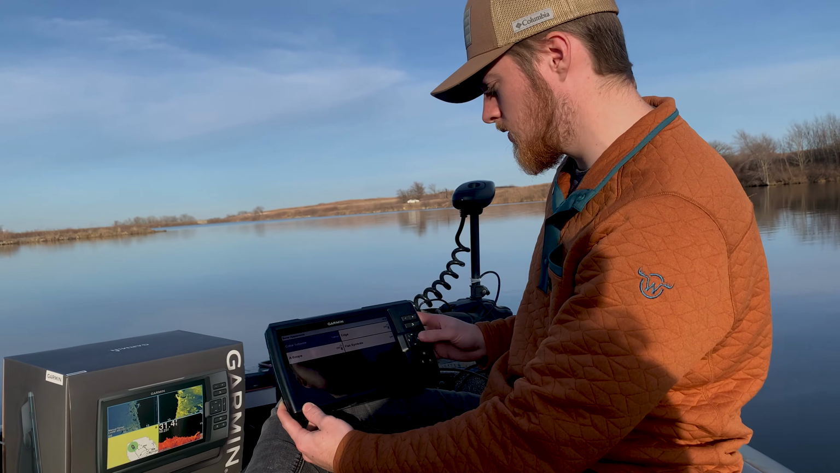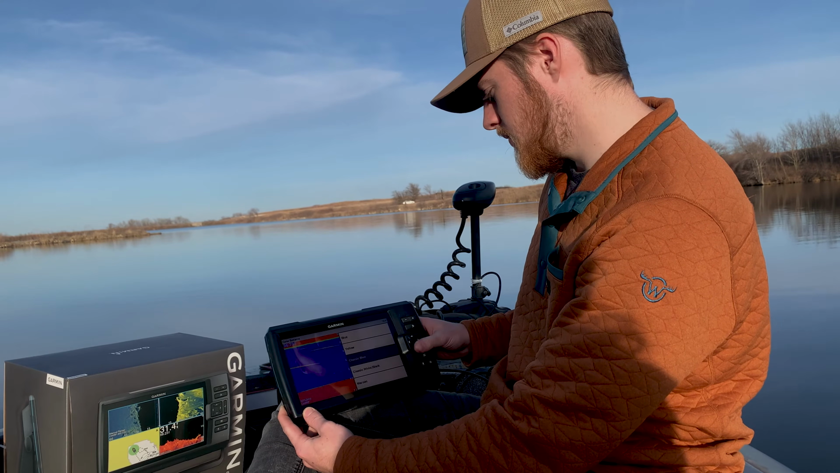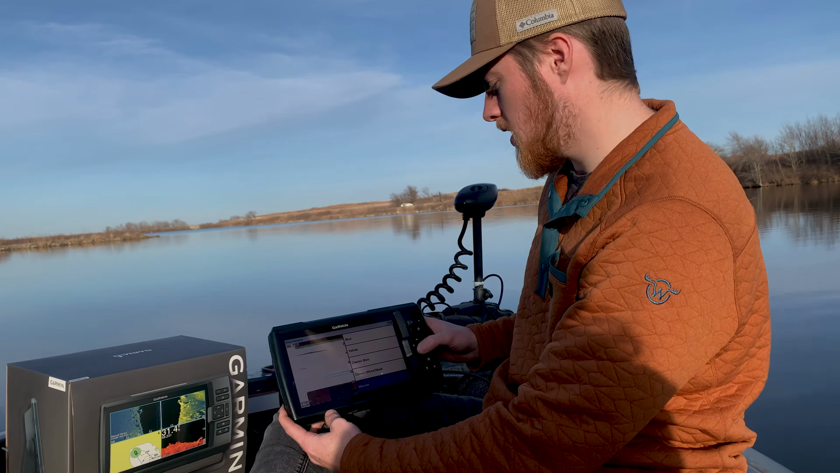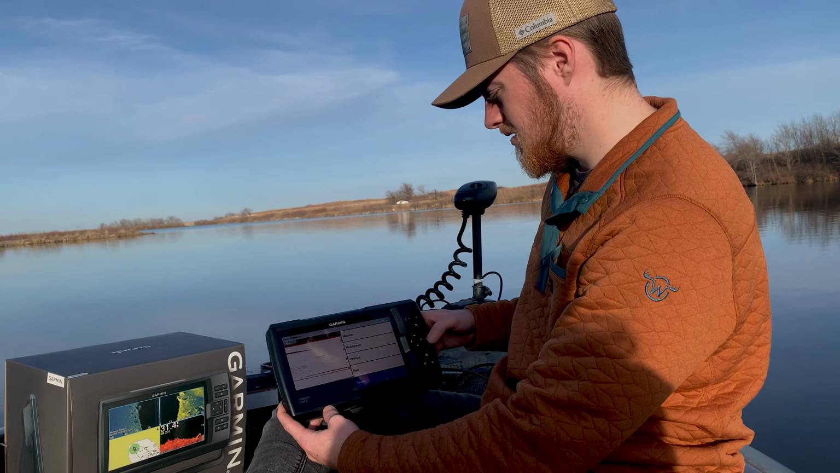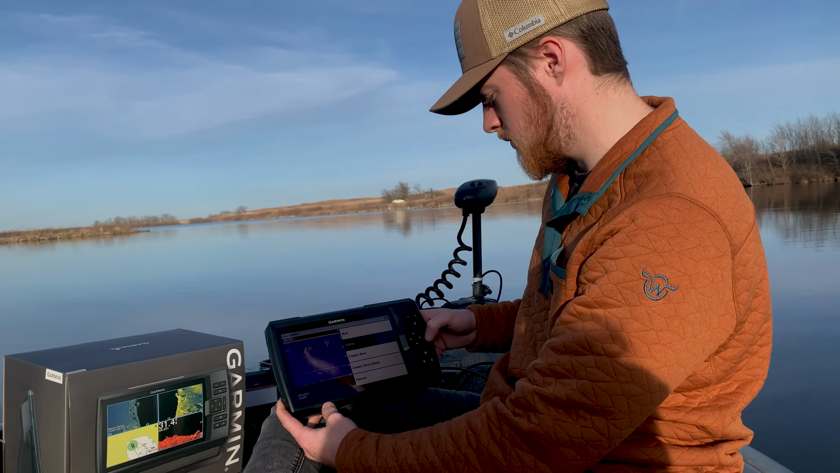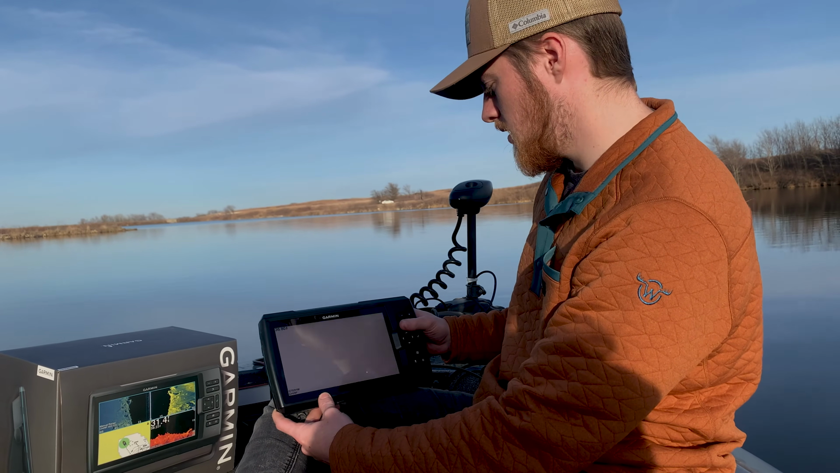So if we go to appearance, color scheme, I don't remember how many exactly there are. If I have to go through each one of them, but if you can see them there, they got quite a few now, so you can find whichever one works best for you. So they have a few different ones as far as traditional sonar goes.